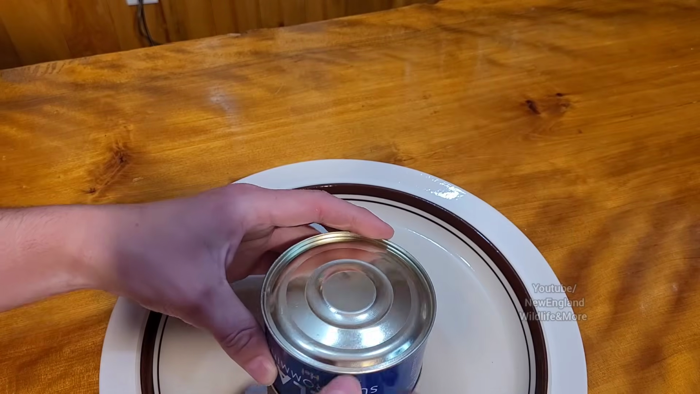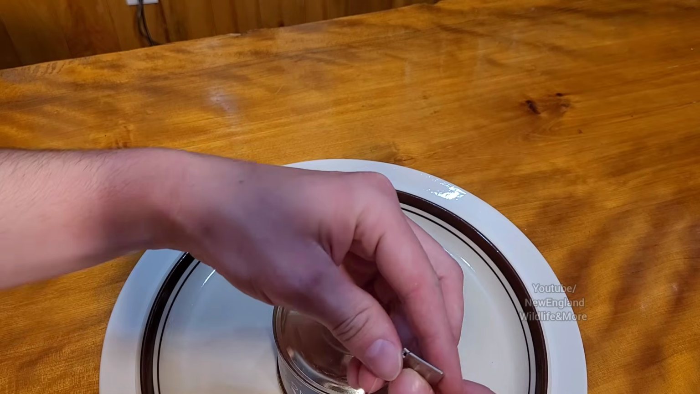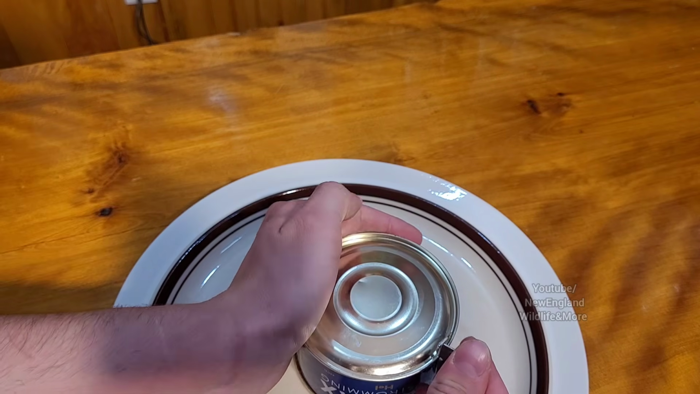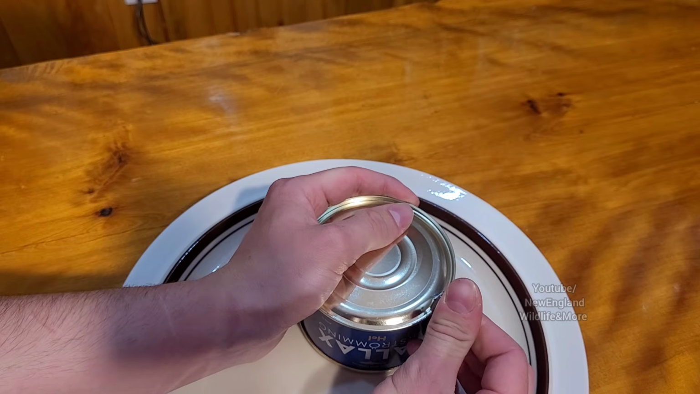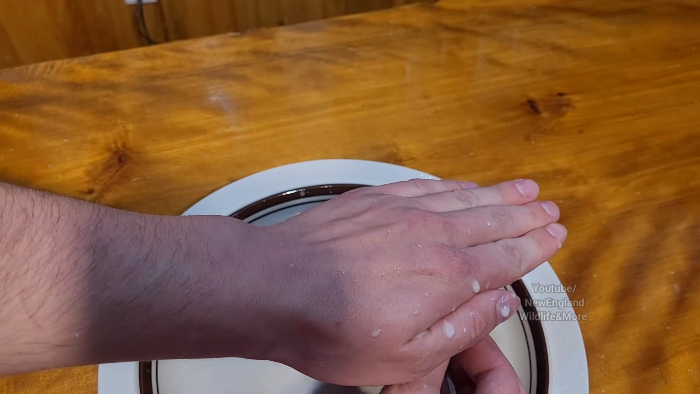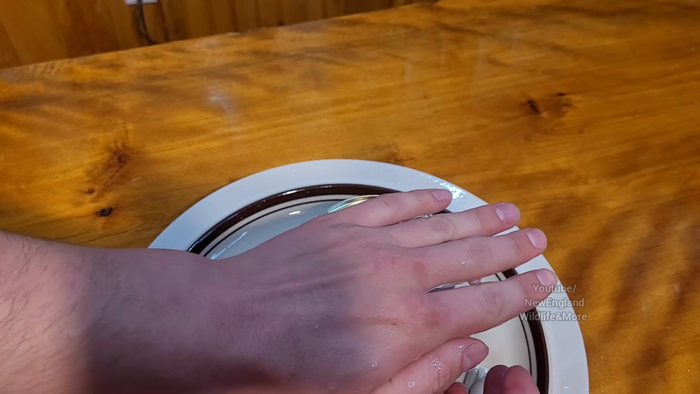Alright, here we go. This is probably going to stink. We're going to puncture it right now. It looks like there's going to be a lot of pressure coming out of this thing. Oh! What the heck? Oh yeah, that does reek.